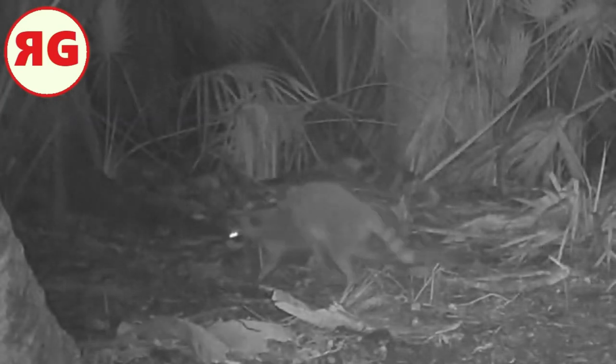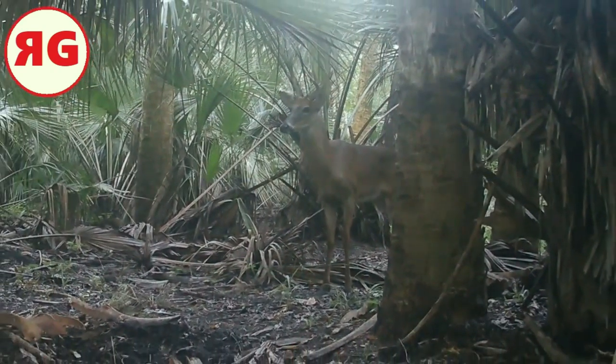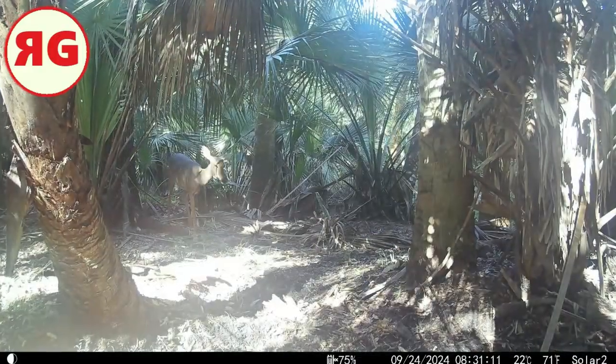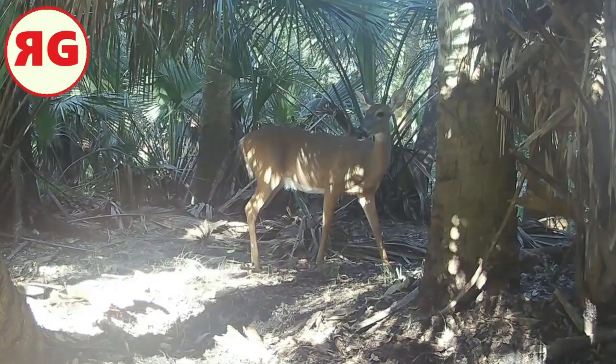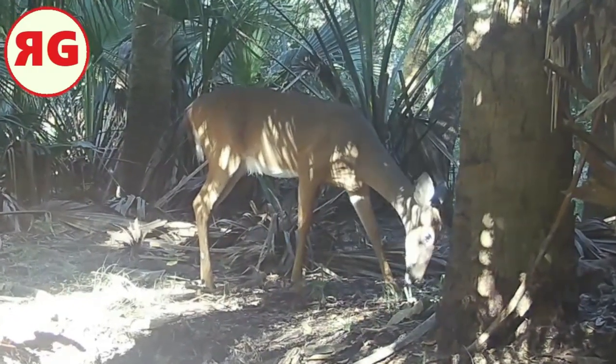The raccoon tiptoeing through. Look at him standing up against the tree. Try to show a diversity of what's going through there. Another raccoon, he kind of ran through. I don't know what he was late for. Look at this buck. You know, they do look a little stockier as opposed to the does. They're slightly built. They have a swimmer's physique, I guess.